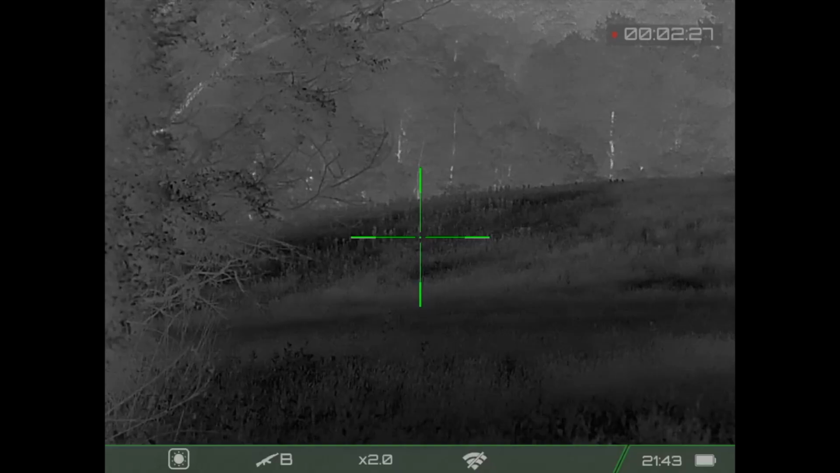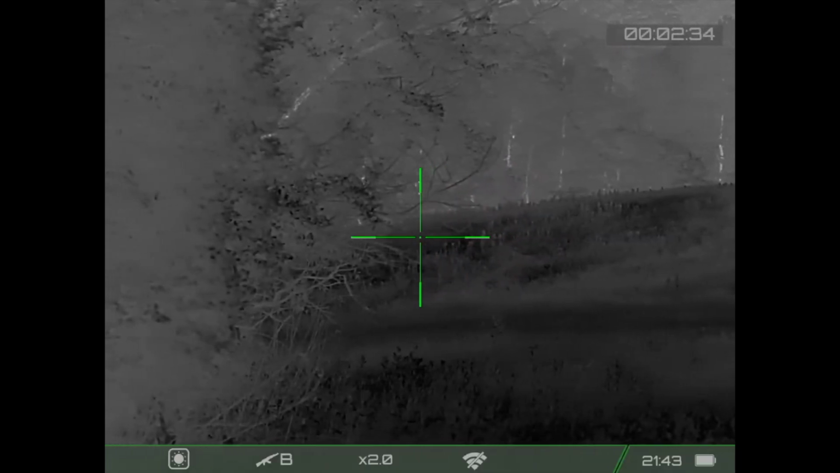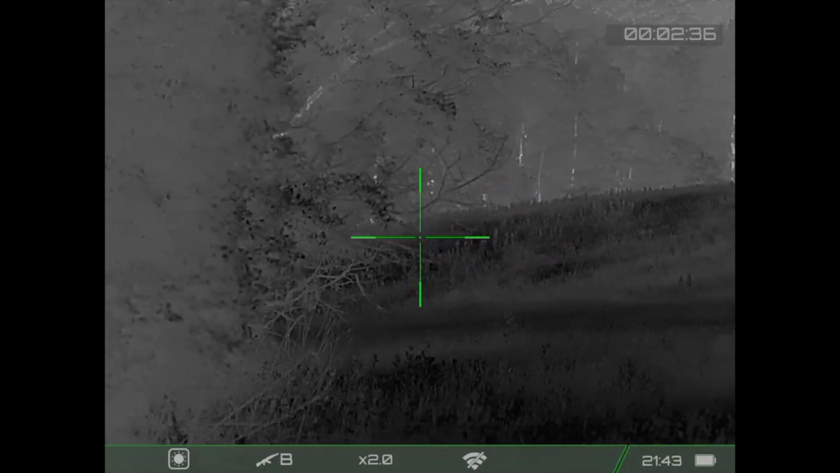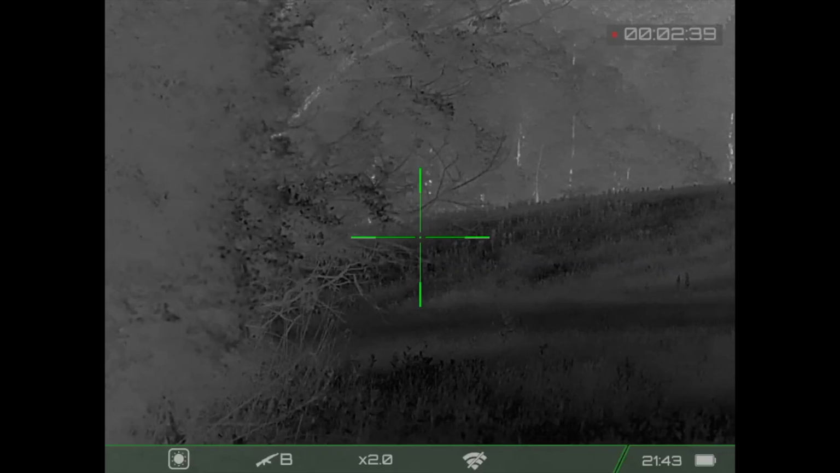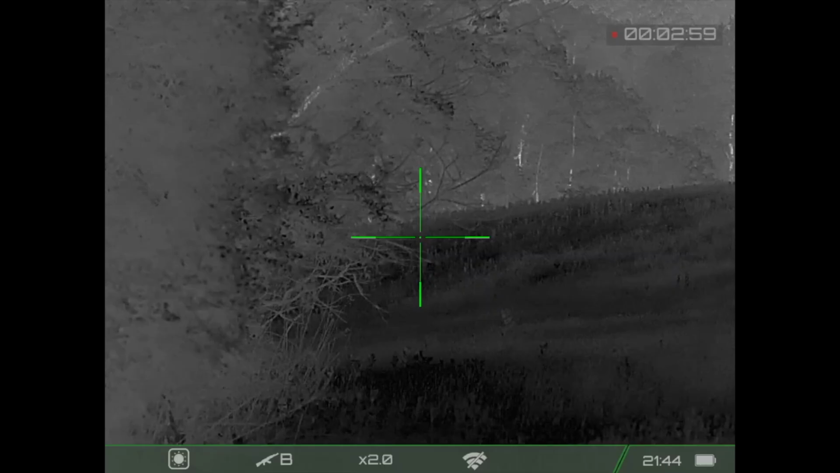This is the first stand that we went to. Walked in. As you can see, pretty clear, beautiful night. We cut the call on, played a couple different sequences for a couple of minutes. Finally had a pack howl at us. They just never really wanted to come in and play. I don't believe we were able to get close enough, but at least we got to hear some dogs to start off the night.